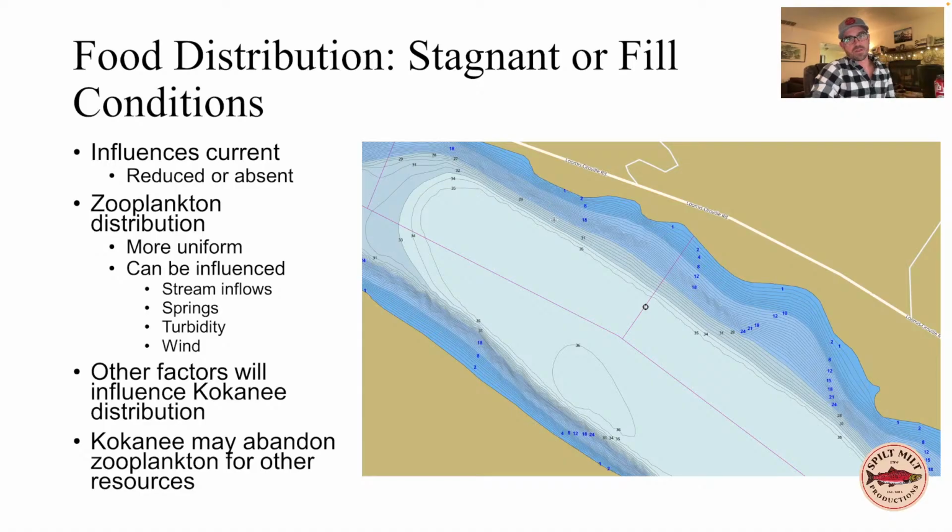This has happened multiple times where I will find these fish moving up and opportunistically taking advantage of a bulkier, protein-rich meal like a big bug hatch. So just because you see trout sipping bugs off the surface, there might be kokanee feeding underneath there too. So don't overlook that, especially if the kokanee sort of vanish from where you traditionally find them.